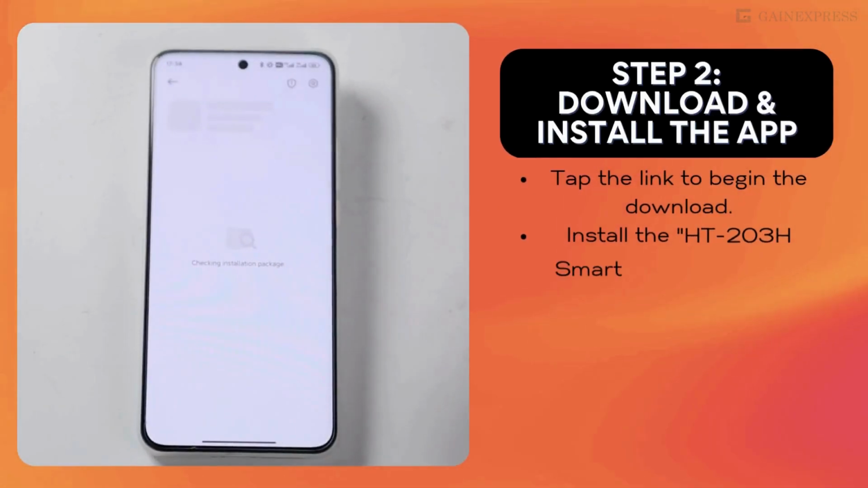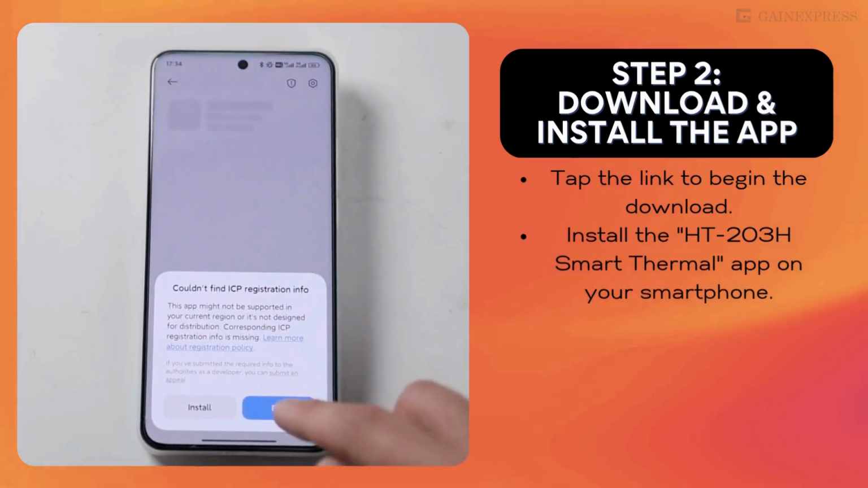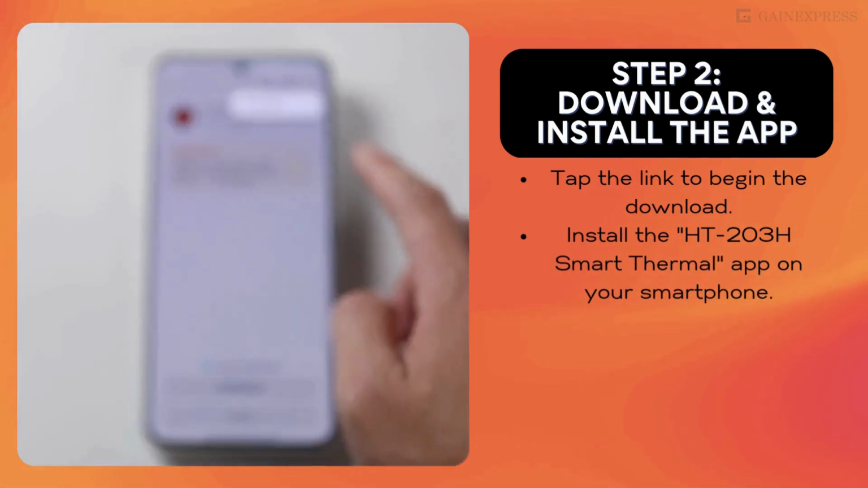Step 2. Download and install the app. Tap the link to begin the download. Install the app on your smartphone.